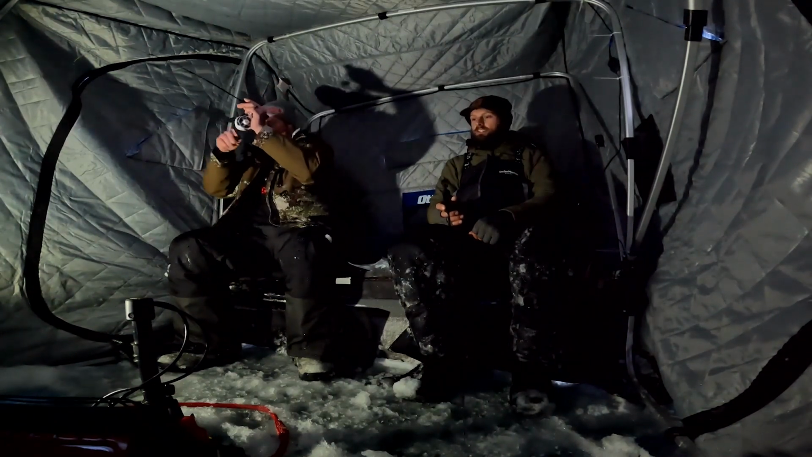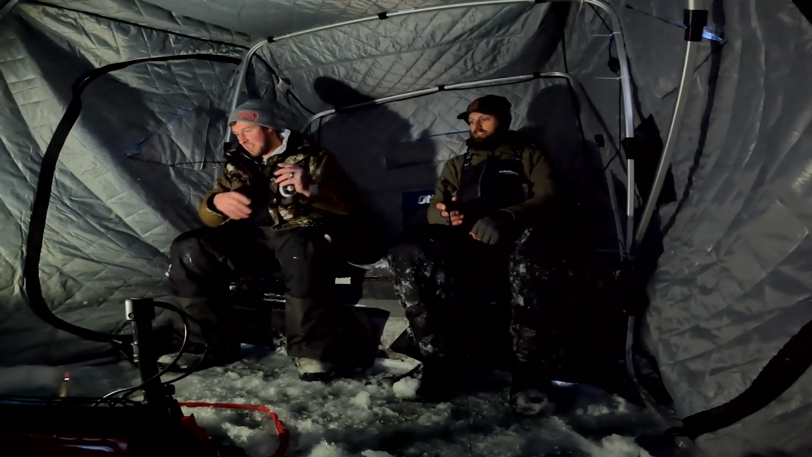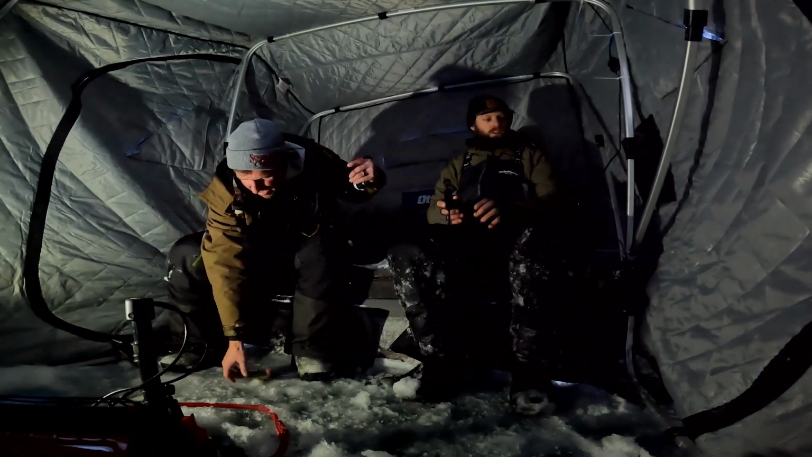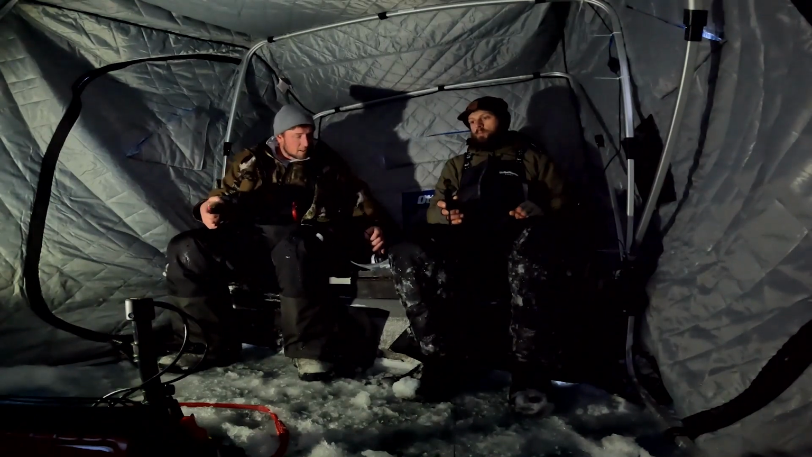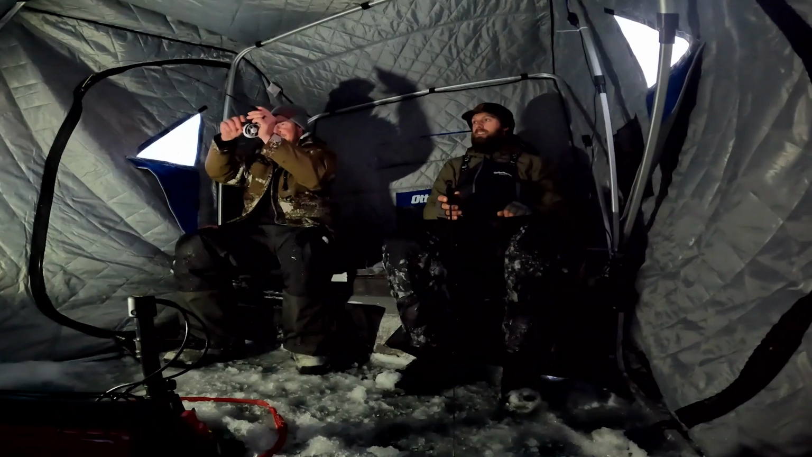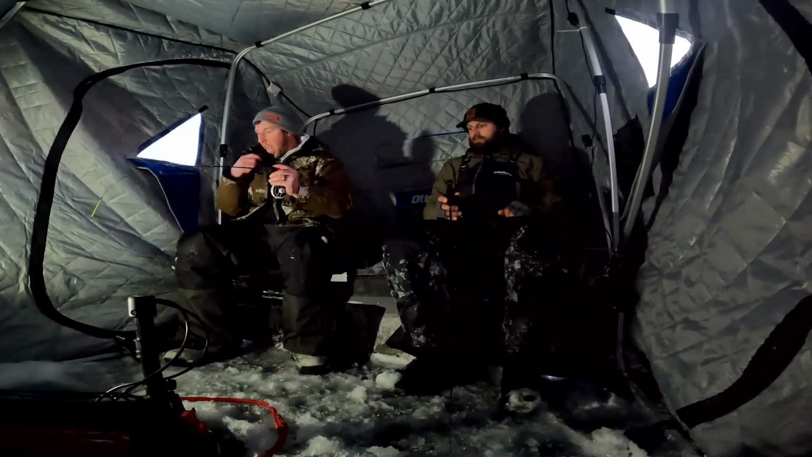Pike always do that where they shoot up way past you. Crappie! Little crappie. My first crappies through the ice this year. Yeah, this is my first crappie through the ice. Yeah, he's gonna smash. Got him. It's gonna be a nicer crappie. So fun. Oh, that is a nice one.